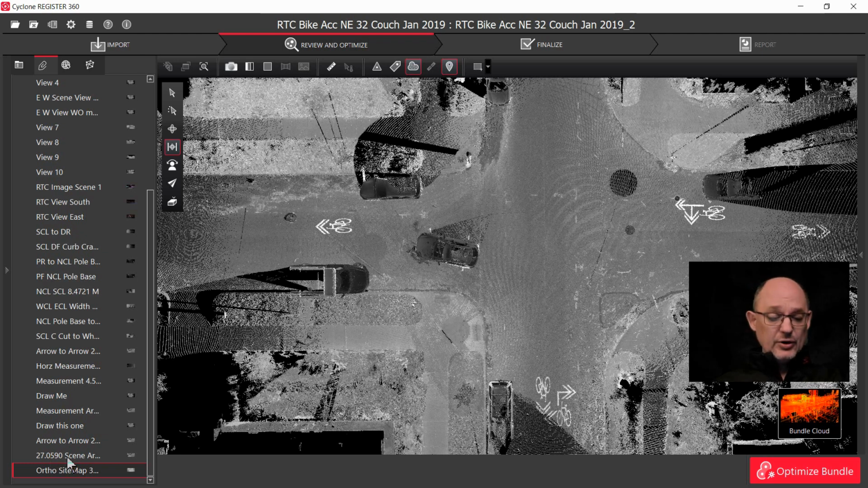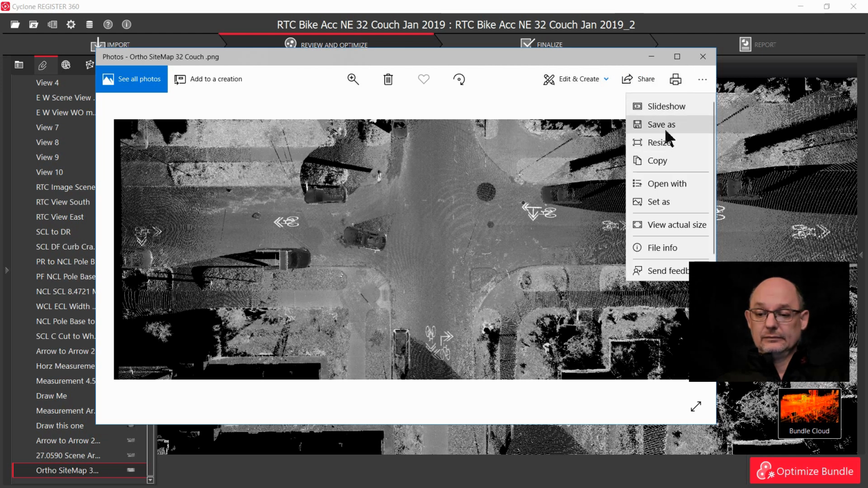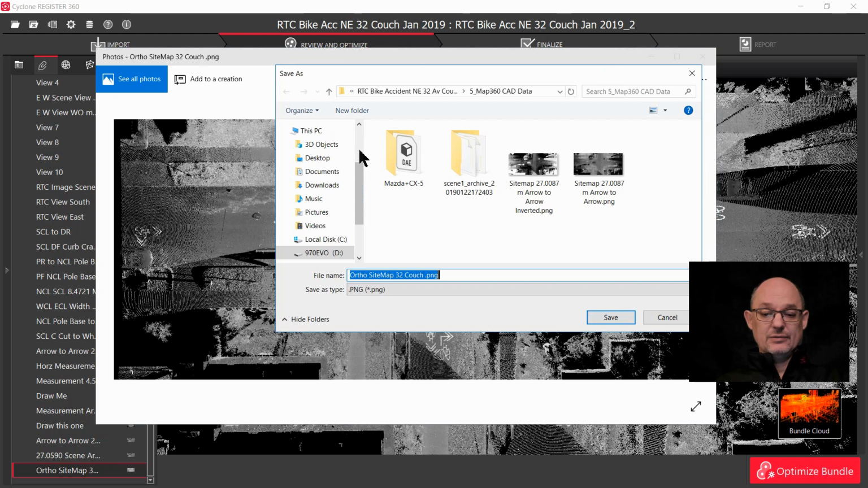Slightly different, but pretty darn close to those two arrows. And our ortho sitemap. So this is the one we want to basically open. And we have our image here. We basically now say, save it. And we want to save this image.